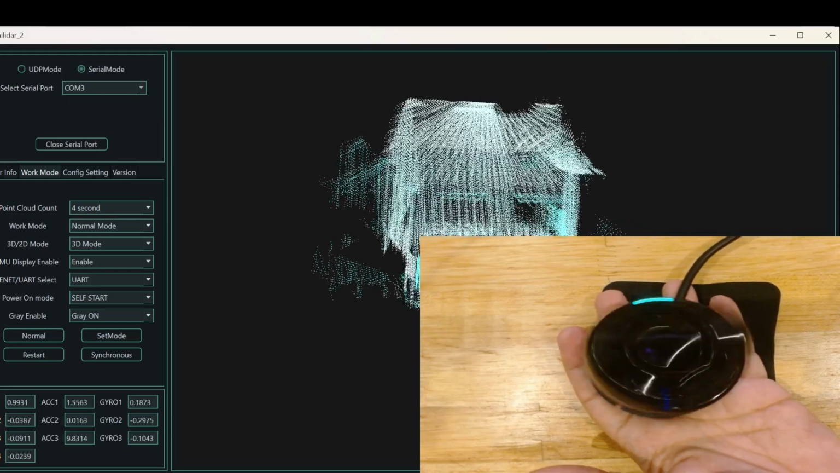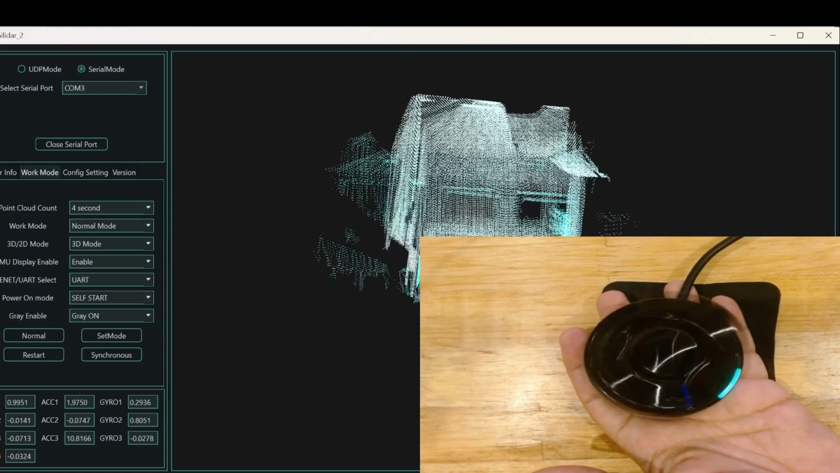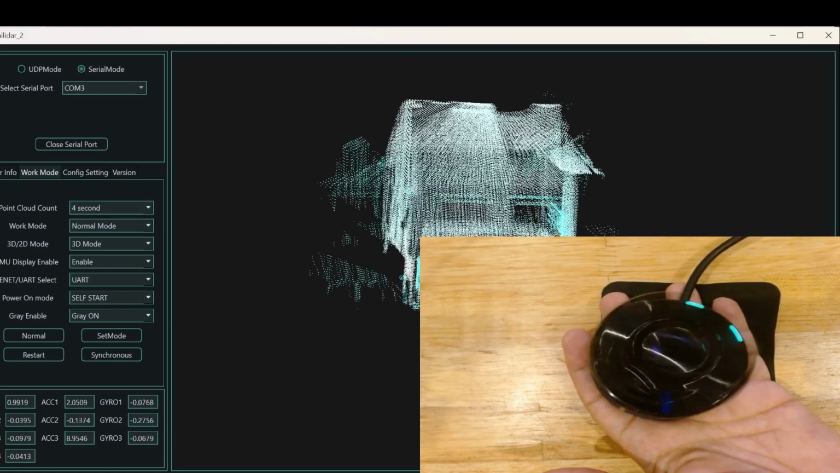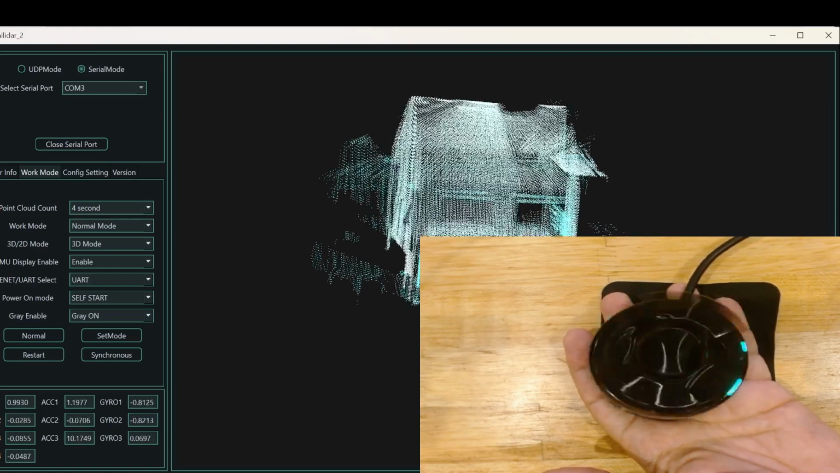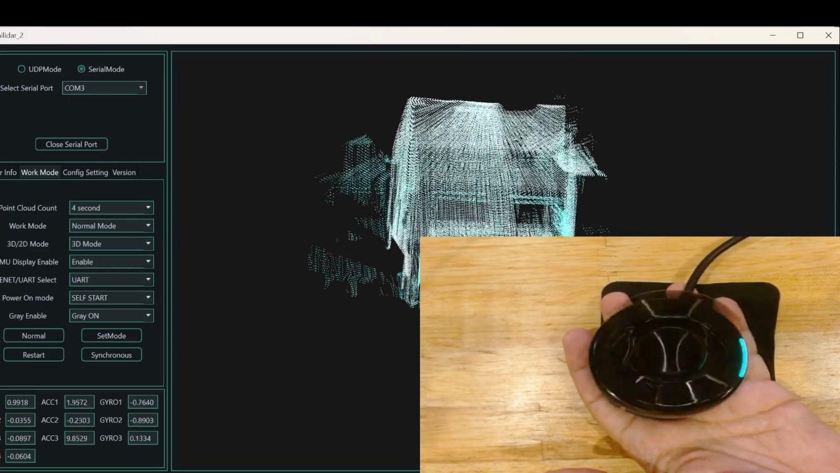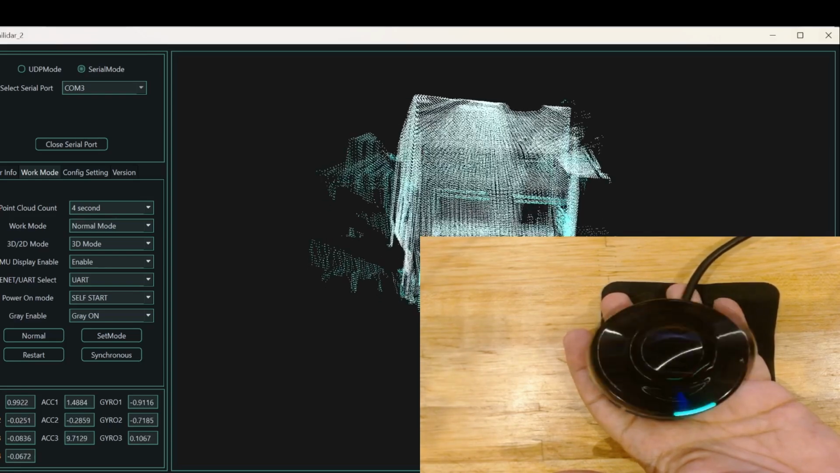So if you don't have the sensor mounted well to a heavier robot, this is going to give you a messier display and point data. Basically, there's going to be a lot of error buildup in your point cloud.